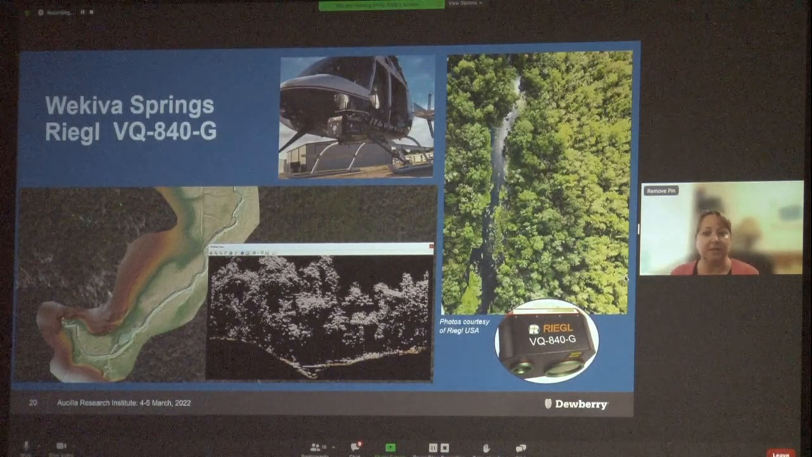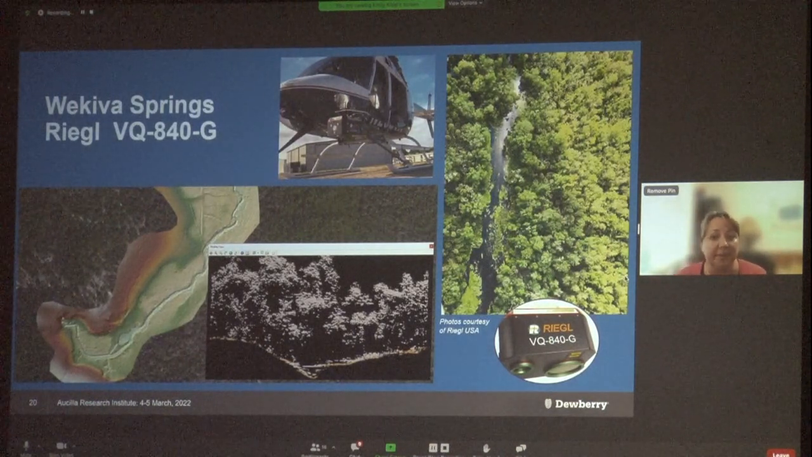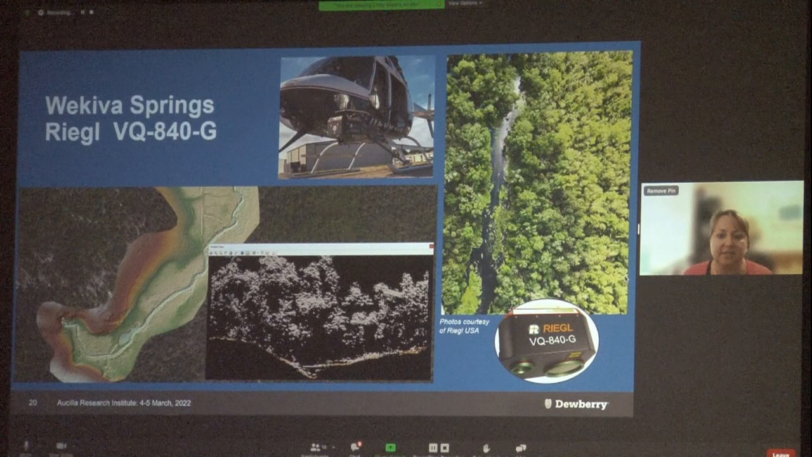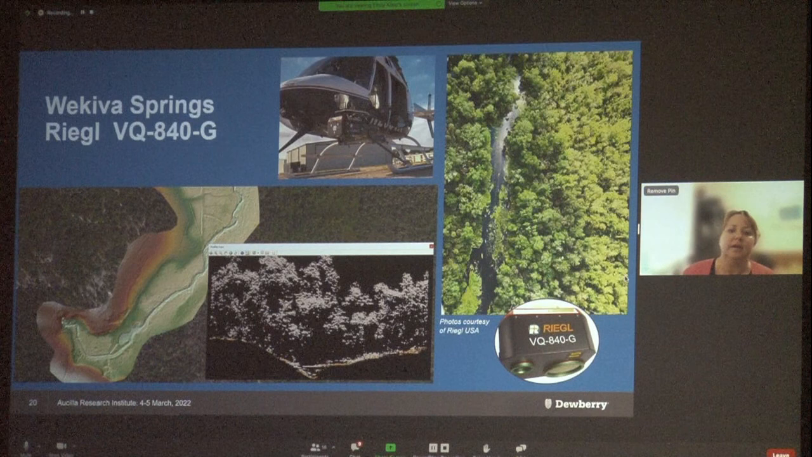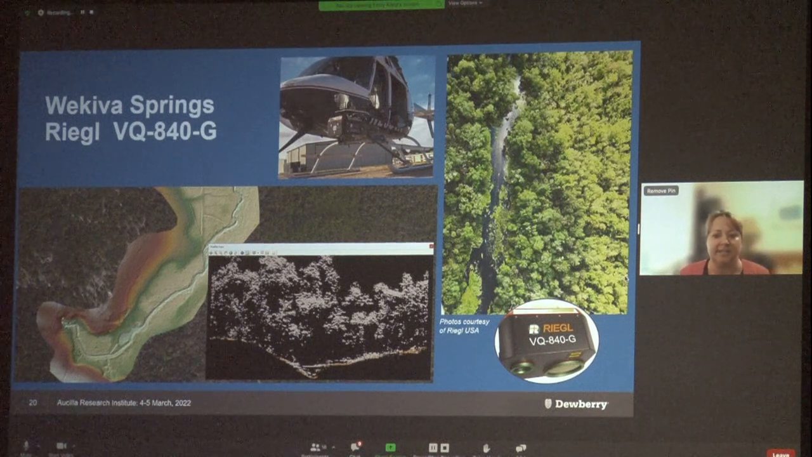We also actively work with various sensor companies to test the performance of their systems. So in May of last year, we worked with Riegl USA and flew several test areas using their smaller VQ-840 system. One of these areas was Kiva Springs and the downstream reach of the river. These data were used to understand the scope of the VQ-840 sensor and its performance in various environments.